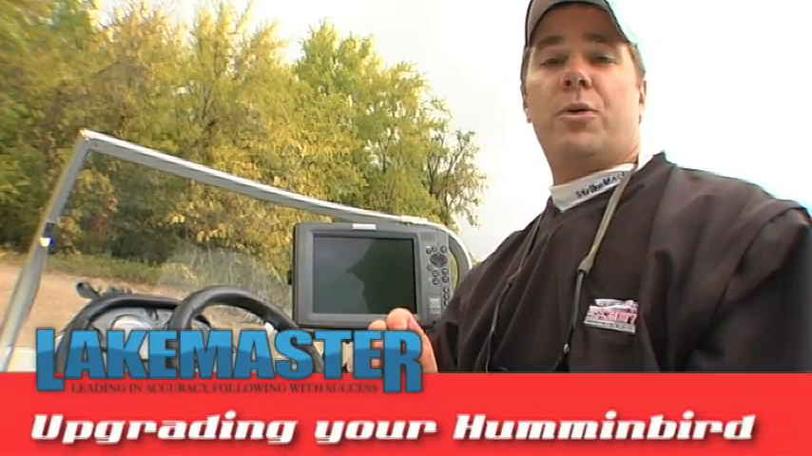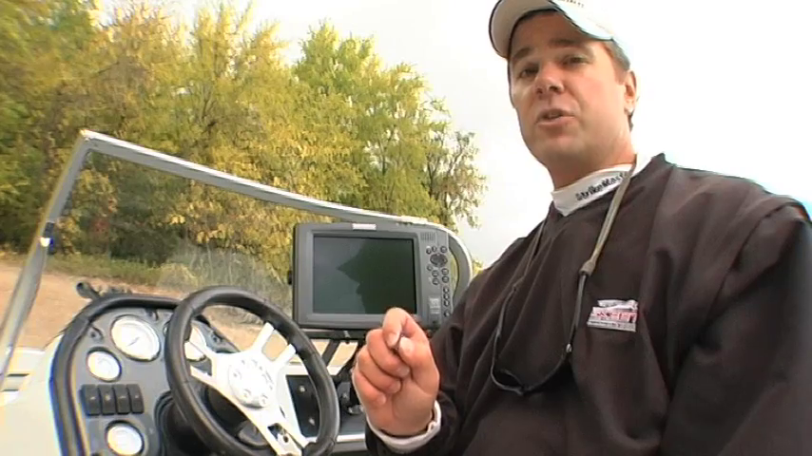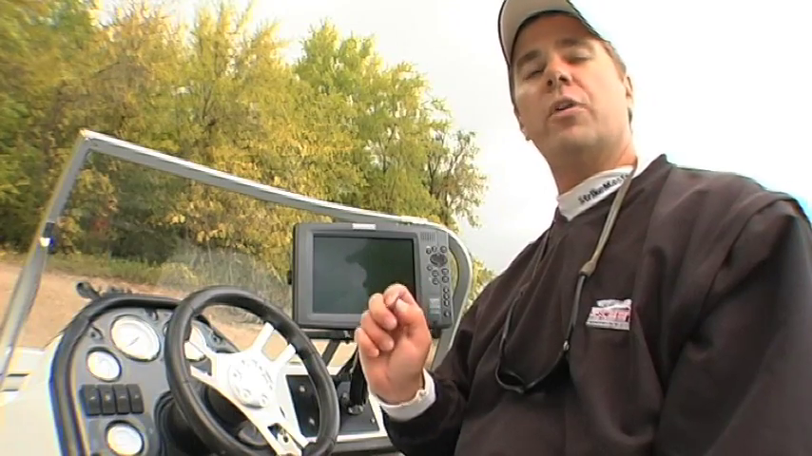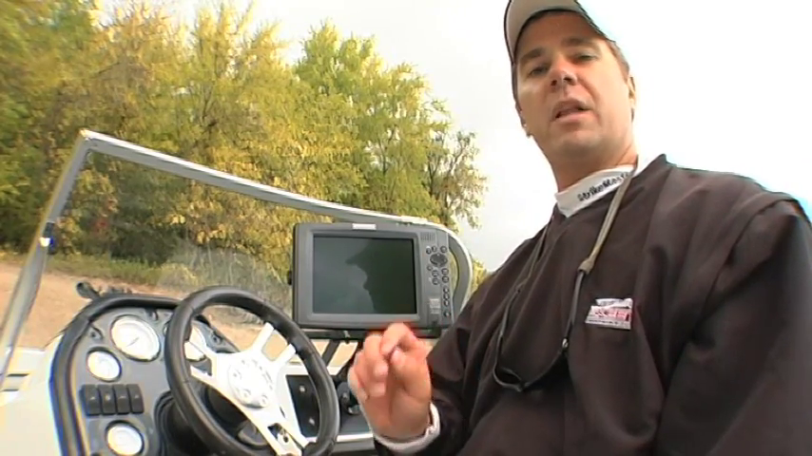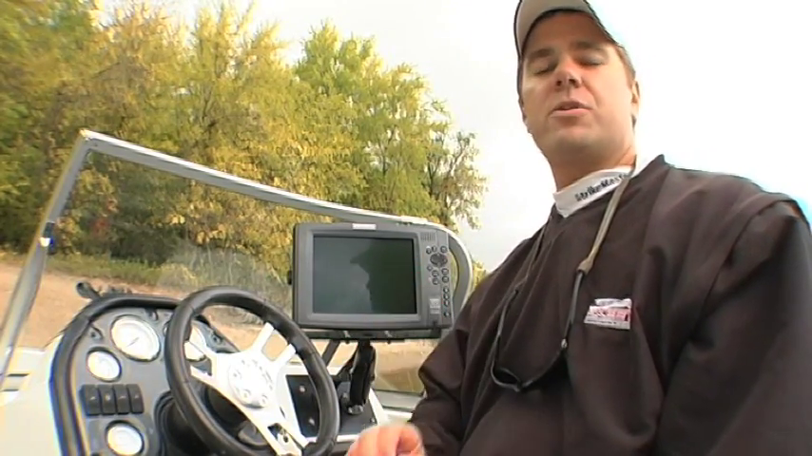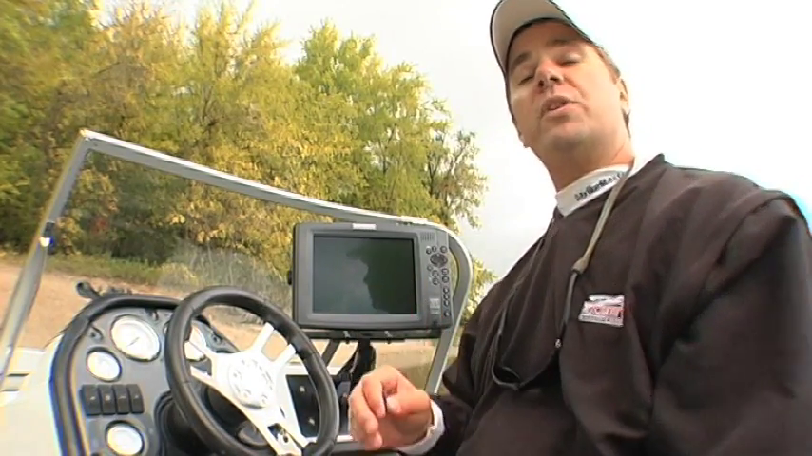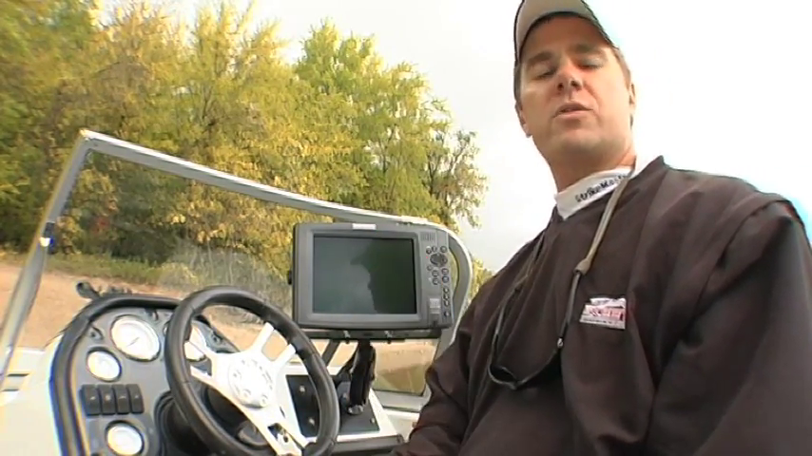Setting up your Humminbird unit to be Lakemaster compatible starts with a very simple software update. Now I do need to point out that all units purchased after January 1st, 2010 will come from the Humminbird factory preloaded with that software update installed. So those units will be able to play a Lakemaster chip without any additional upgrade. Units that are already in the field, like this 2009, will need that very simple and quick software update.